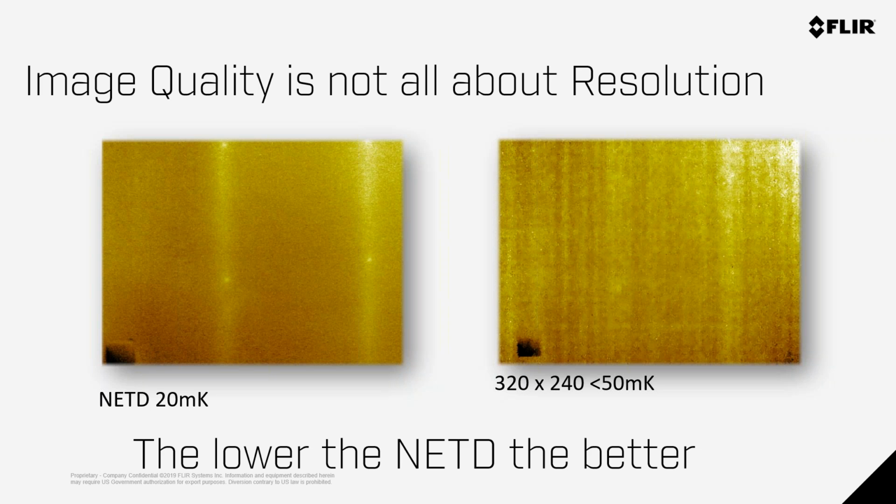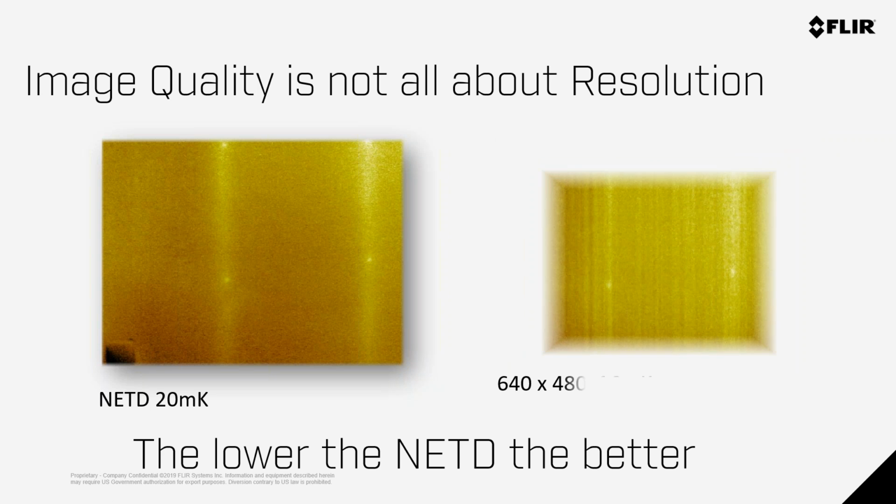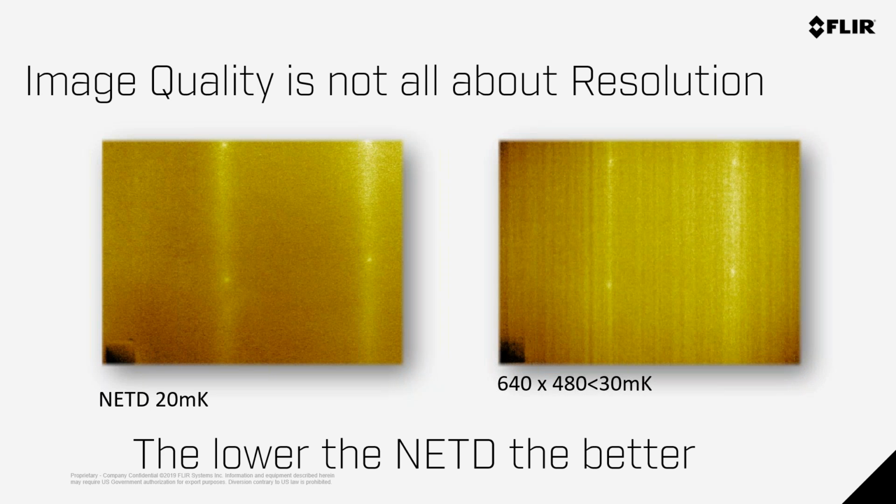So if I look at these two images, the one on the right is a much cleaner image. I can see the studs in the wall, and I can see the nail pops in the wall. I'm having a very difficult time doing that with a 320 by 240. If I improve on that, I can see now, by improving the sensitivity, I now see the nail pops a little bit better, and now I see the studs a little better.